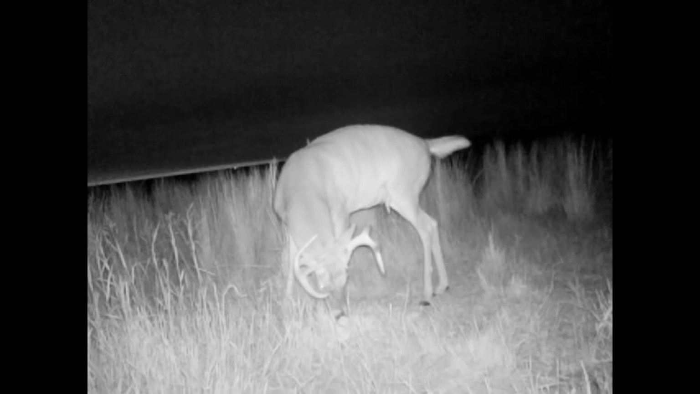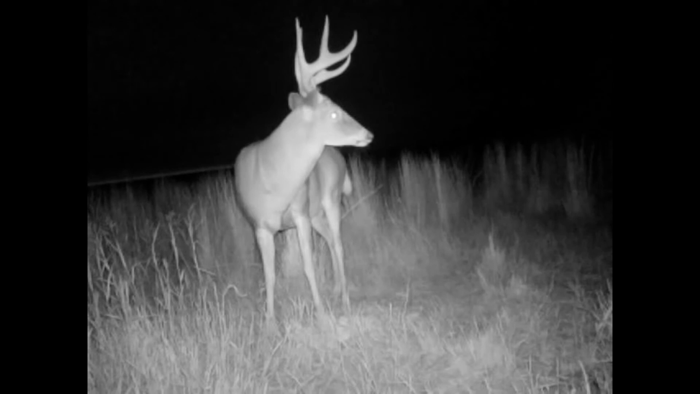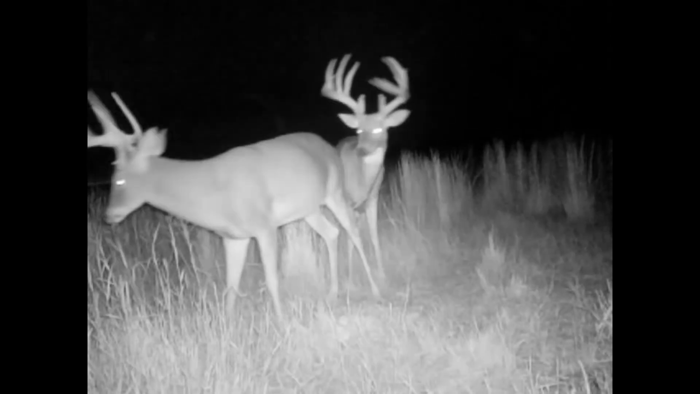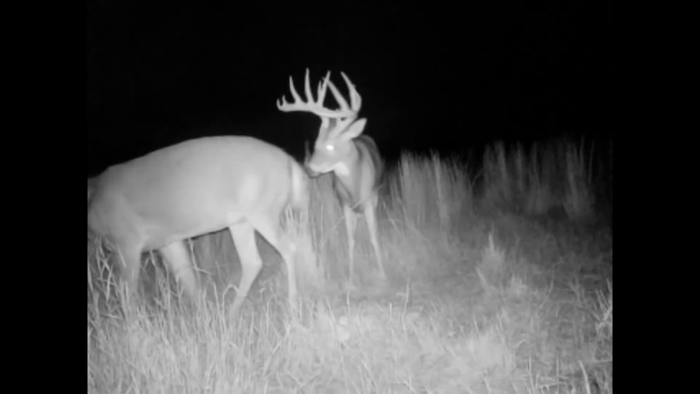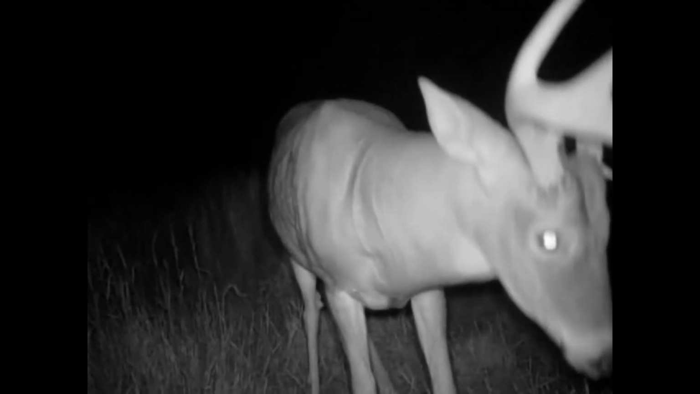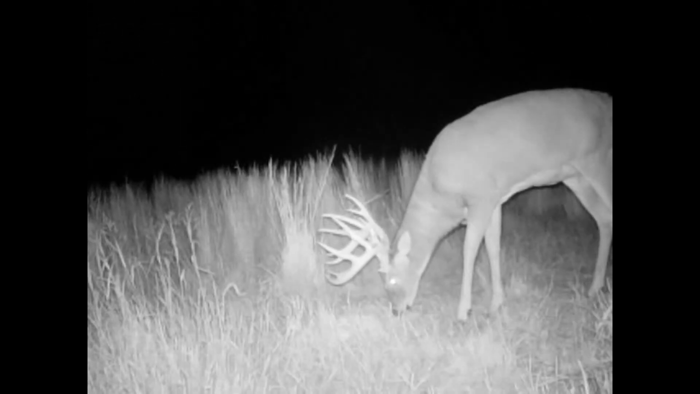He's a shooter. I think that one's going to be on the hit list. Still a little young, but later in the season, you can't be picky. I mean, you can just tell Tumbleweed just pushes him off. It's just like, get out of here. Oh yeah, they're going to stand off together. It's kind of nice. Healthy deer.